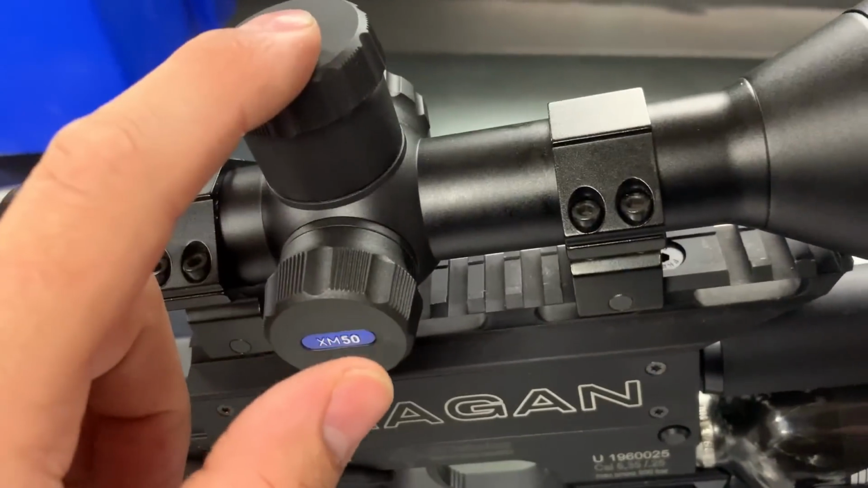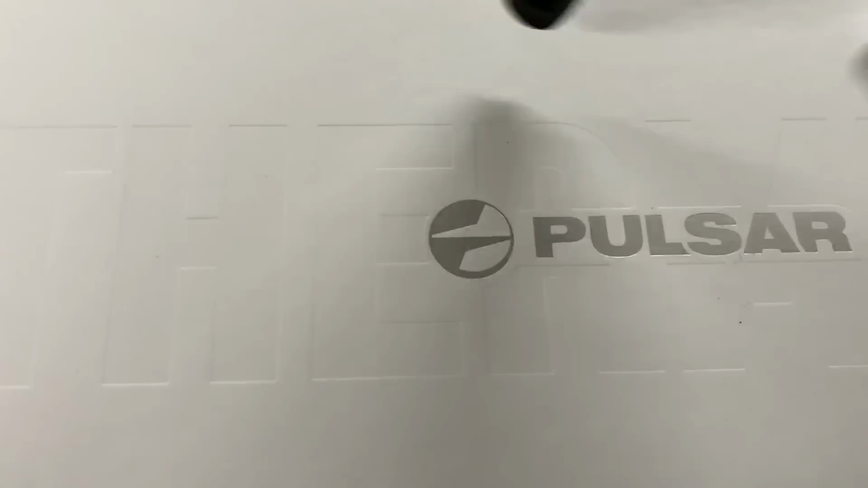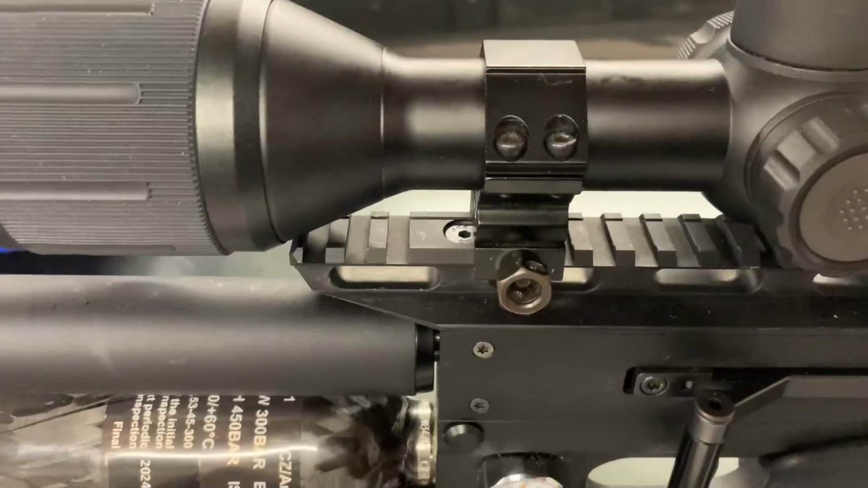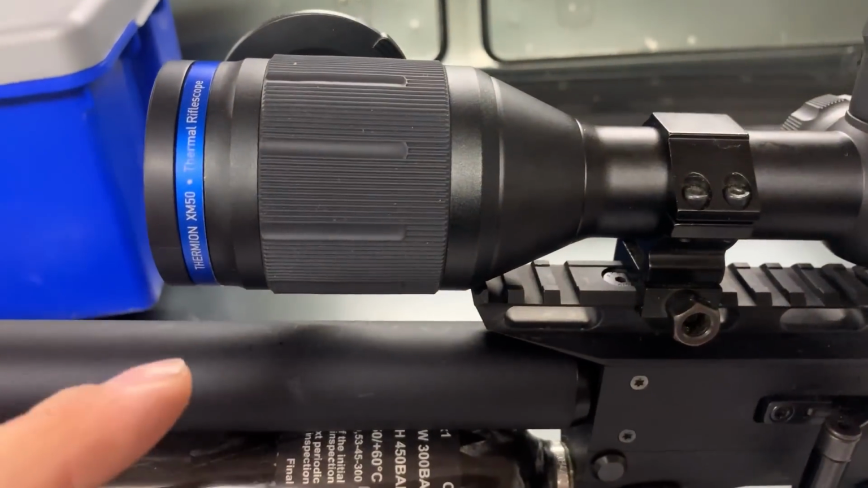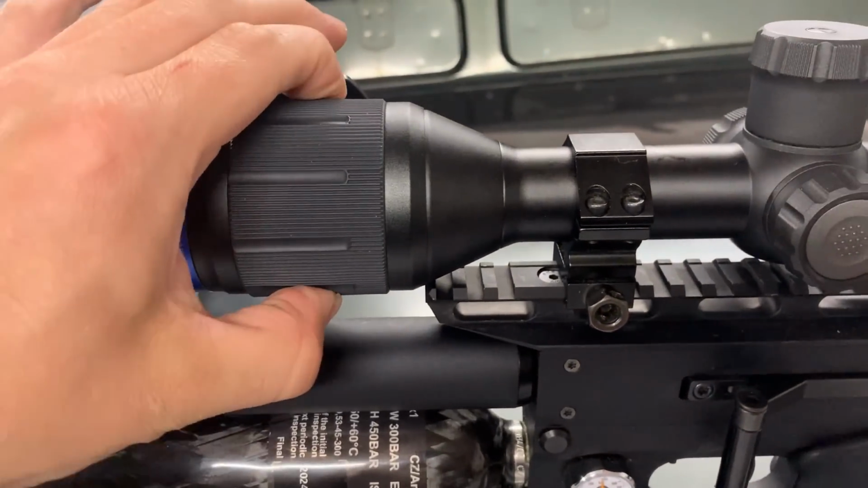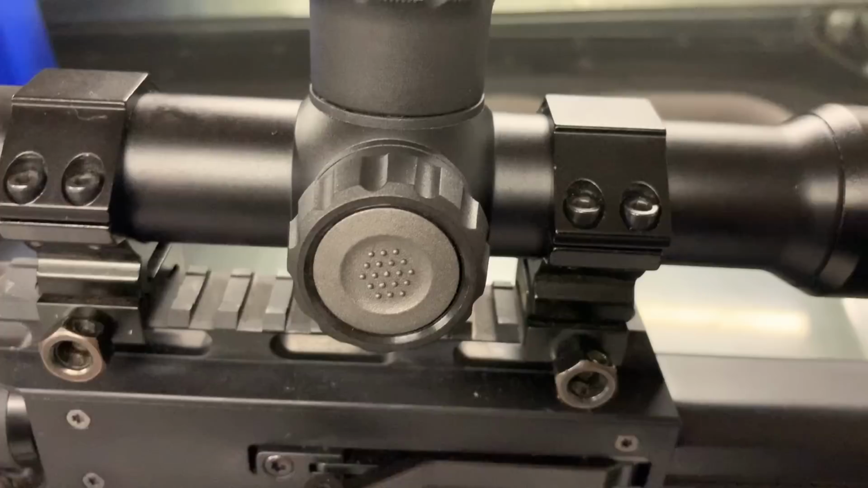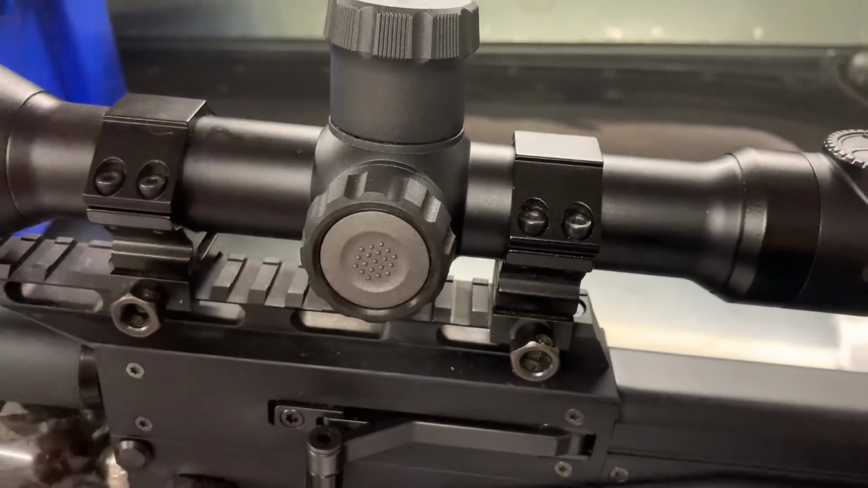That's them covered. What we'll do, I'll just give you this box view a second while I spin the unit round and give you a view of the other side. So, if I haven't already mentioned, 50mm lens, front focusing ring, and this is the menu function. So it's index and wheel. Press it once, activates the menu.